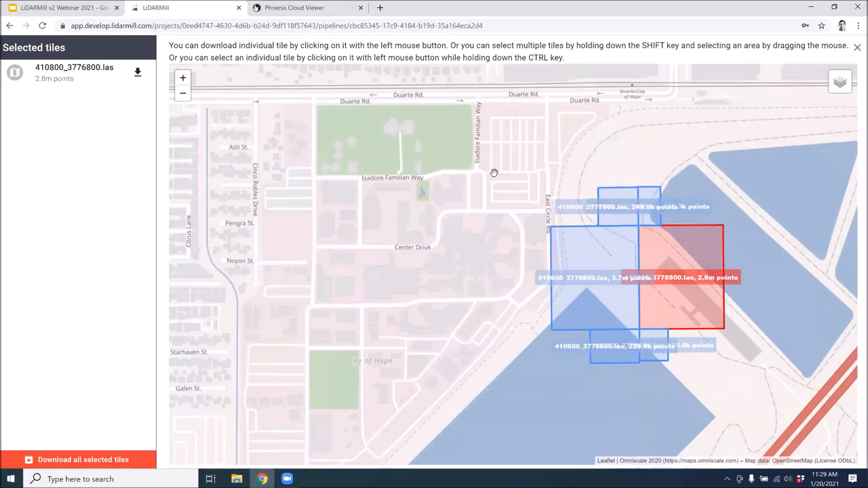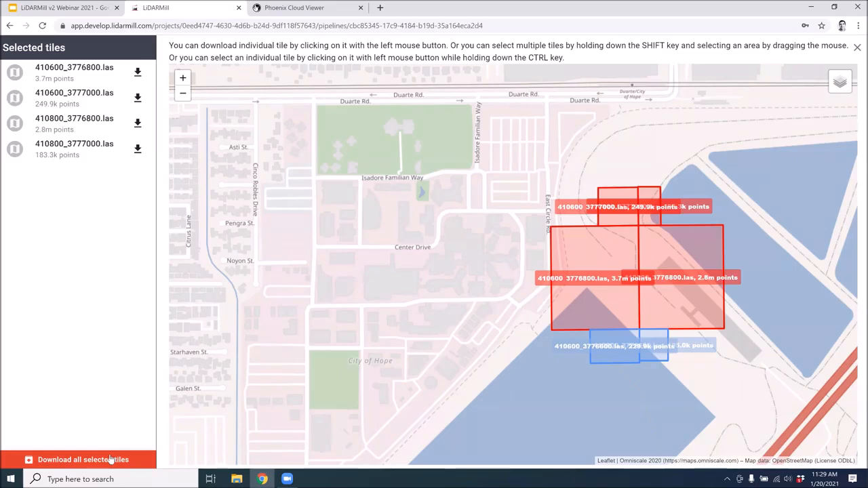Also, if we're interested in, say, the northern half of our project, we can select the tiles by holding Shift and dragging. Then we can use the window on the left side to download selected tiles or individually download one by one.